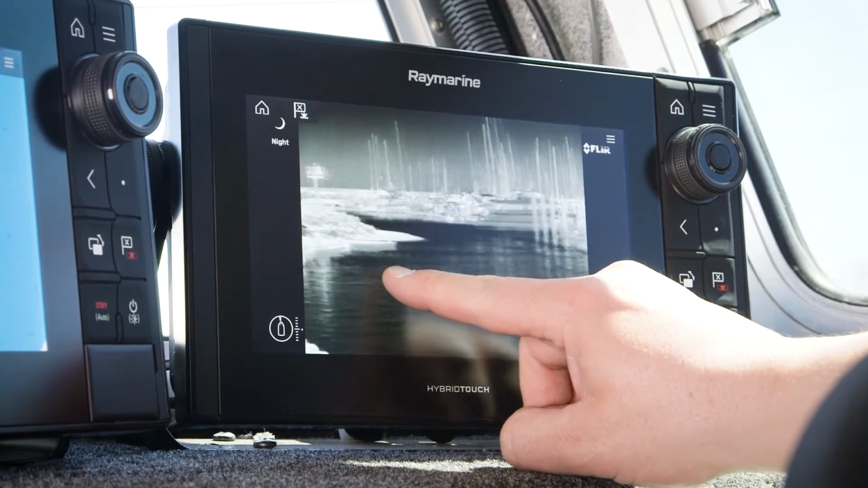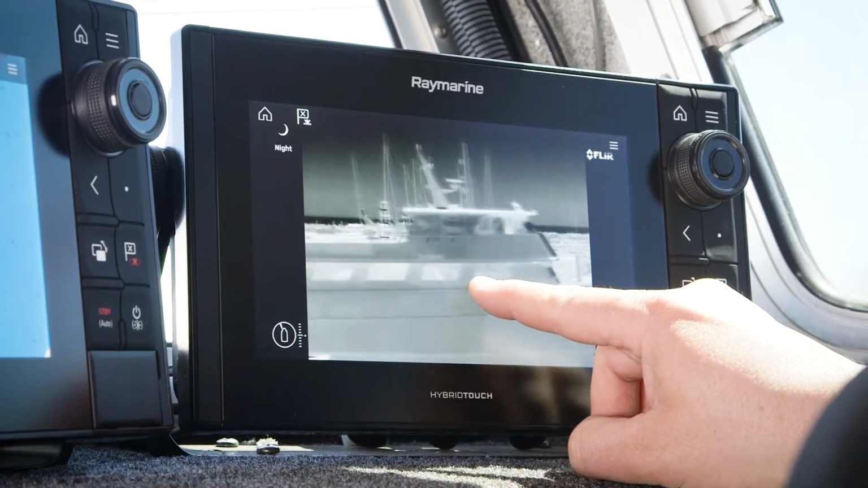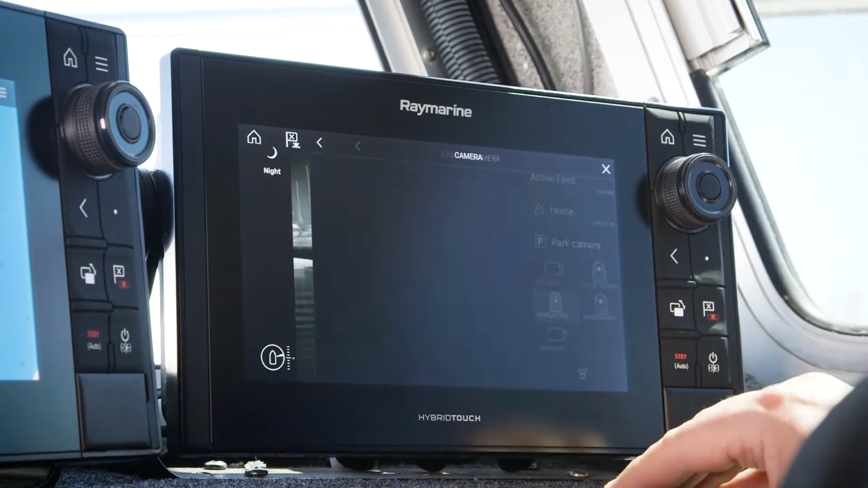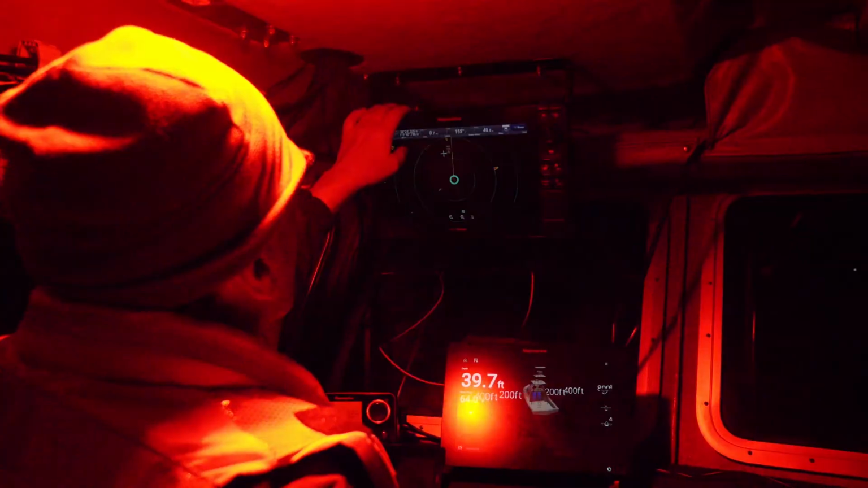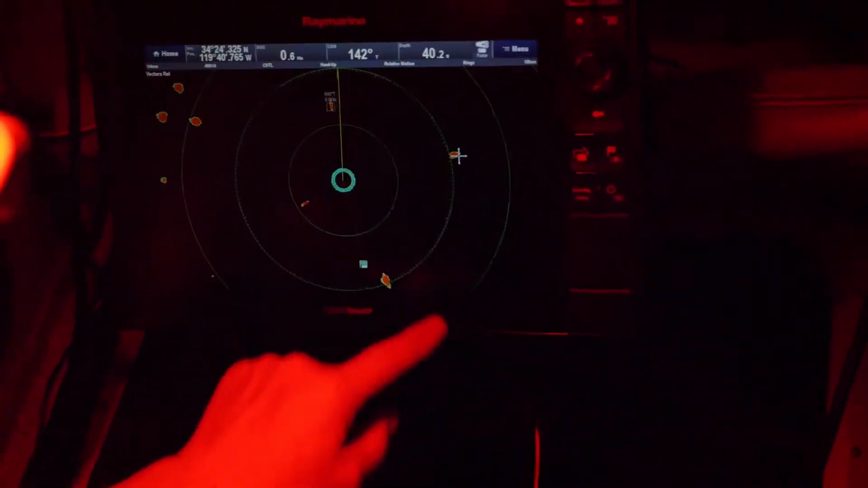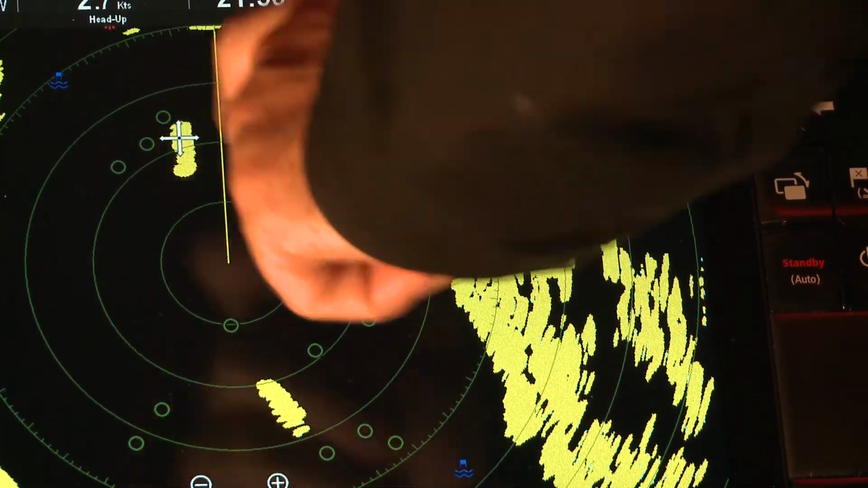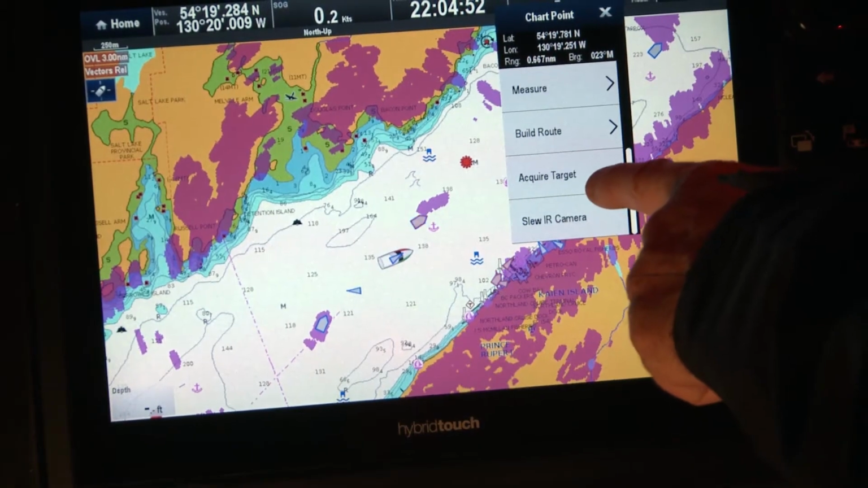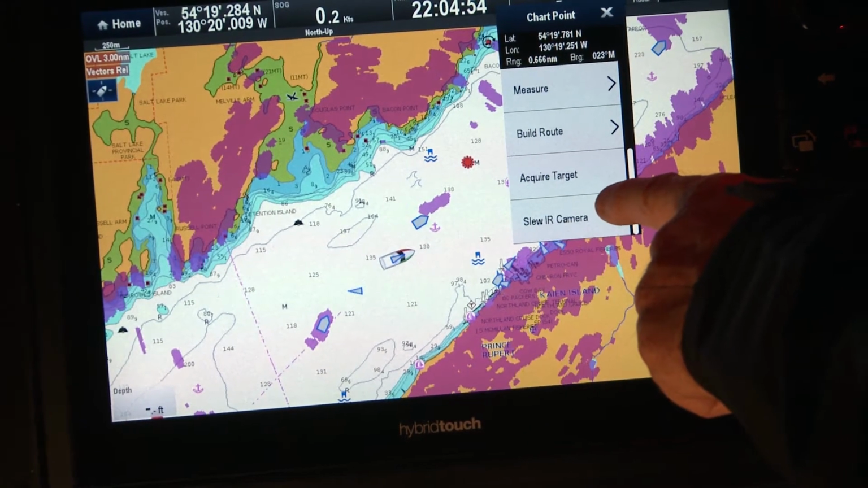FLIR M400 can be integrated with many multifunction navigation displays from Raymarine, Furuno, Garmin, and Simrad. Most of these systems allow you to control the camera's pan and tilt by touchscreen. Changes to settings and preferences can be made through the MFD's menu system. Integrating with an MFD unlocks additional features like slew to cue. Slew to cue allows the M400 camera to follow commands from the multifunction display. For example, you might touch on the electronic chart or radar to have the camera point at an object of interest. Slew to cue also lets the camera automatically track AIS contacts and respond automatically to a man overboard alert by locking onto the GPS coordinates where the alarm was triggered.